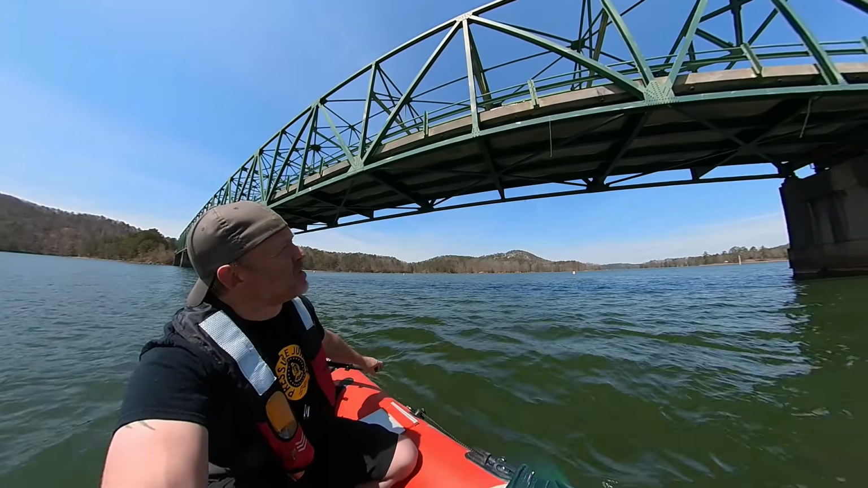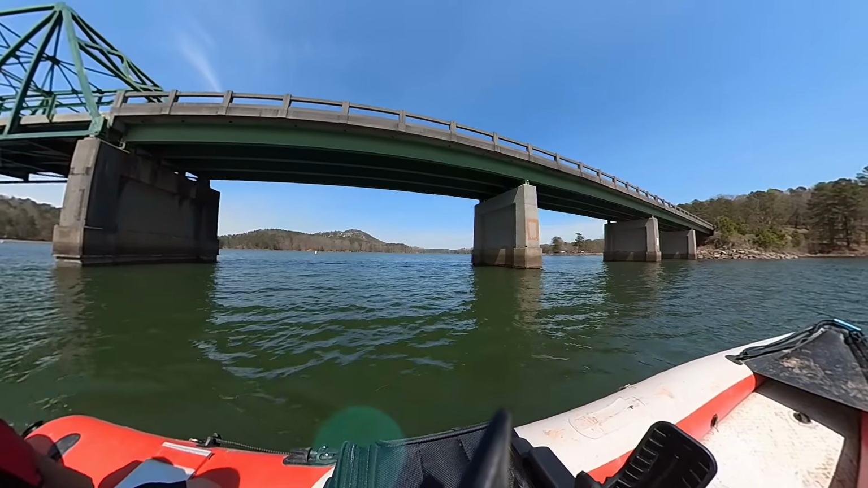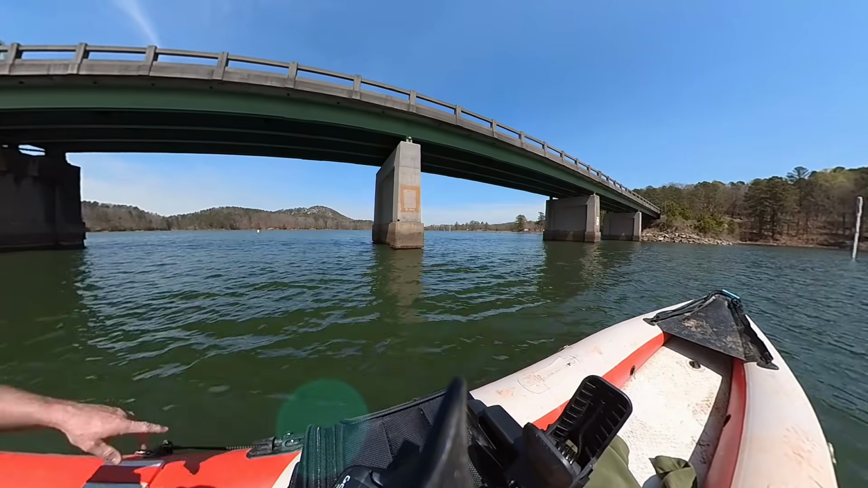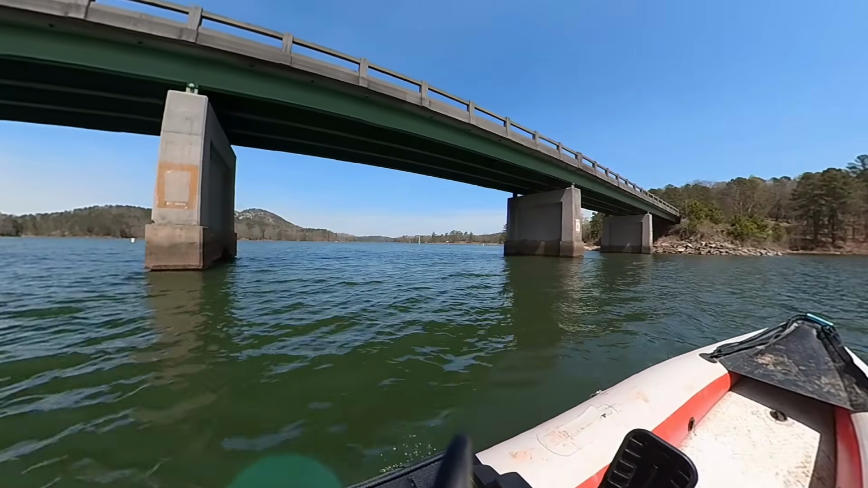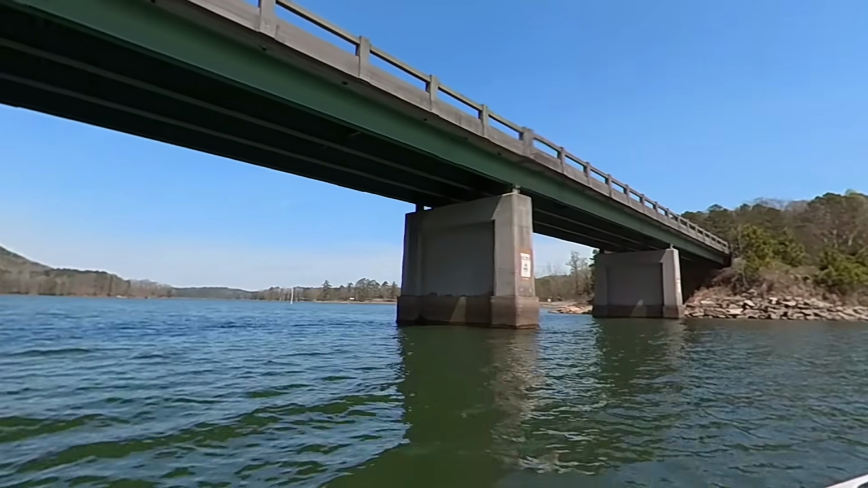Let's make a mental note and go back and look right there really quick. I don't think it would damage the concrete. I mean, it might knock a chunk off. There is one spot up here that's all tore up, but that looks like a car hit it. So it's actually bent outward. Now there's a spot where there's a chunk missing.